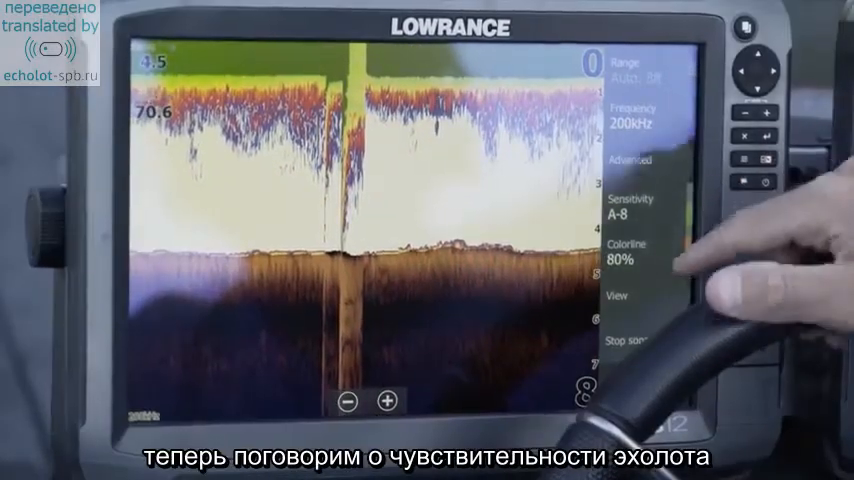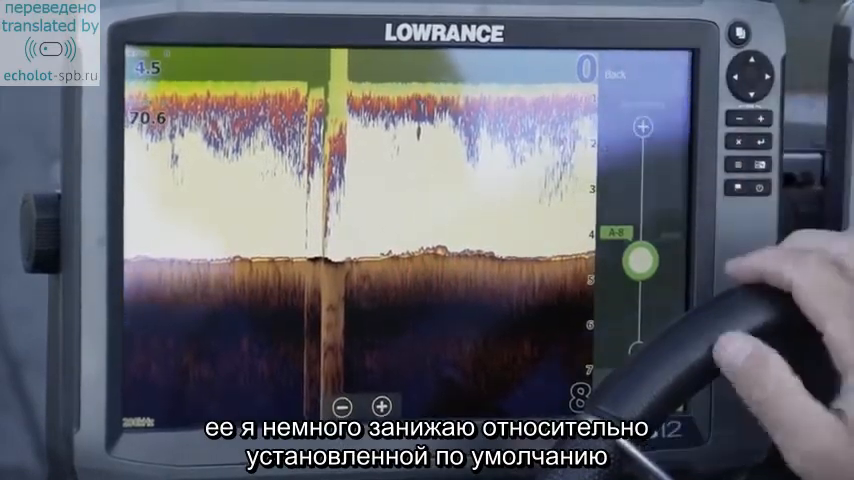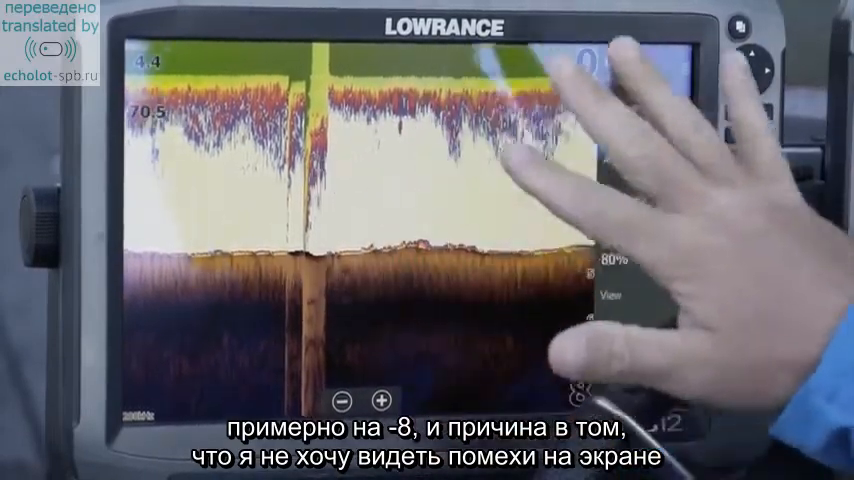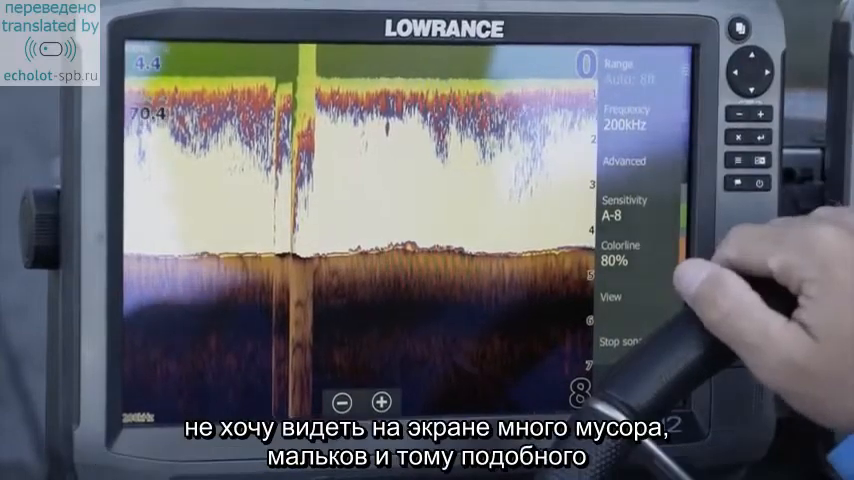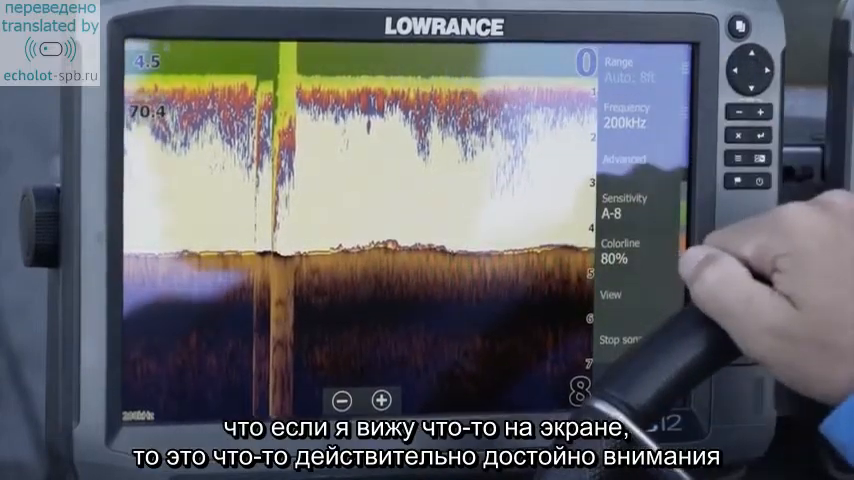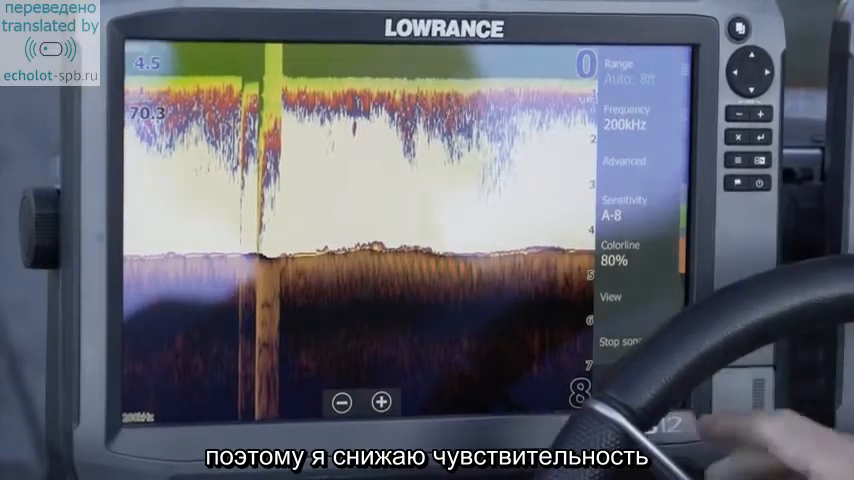As far as the sensitivity goes, I like to keep my sensitivity turned down quite a bit from the actual default on the unit. This is actually on a -8. And the reason for that is I don't want a whole lot of clutter on my screen. I like my screen to stay pretty clean. I don't want to pick up a lot of debris and small fish and things like that. I turn that sensitivity down. That way when I do see an arc, I know that it's a fish or something I really need to pay attention to. So I definitely keep my sensitivity down.